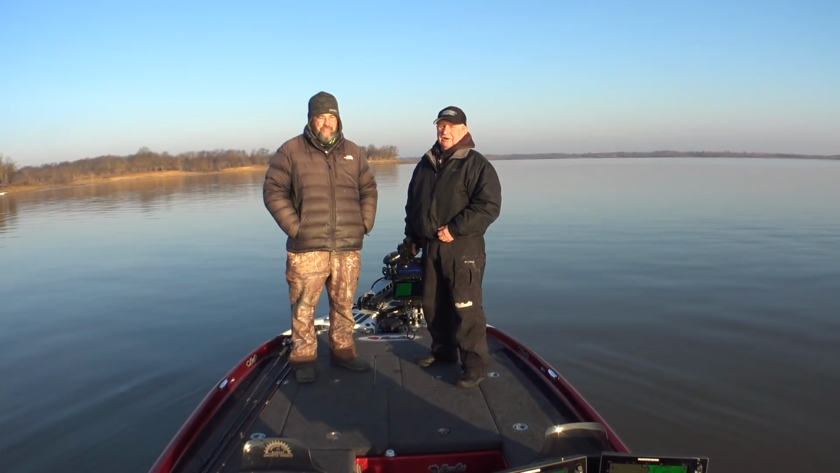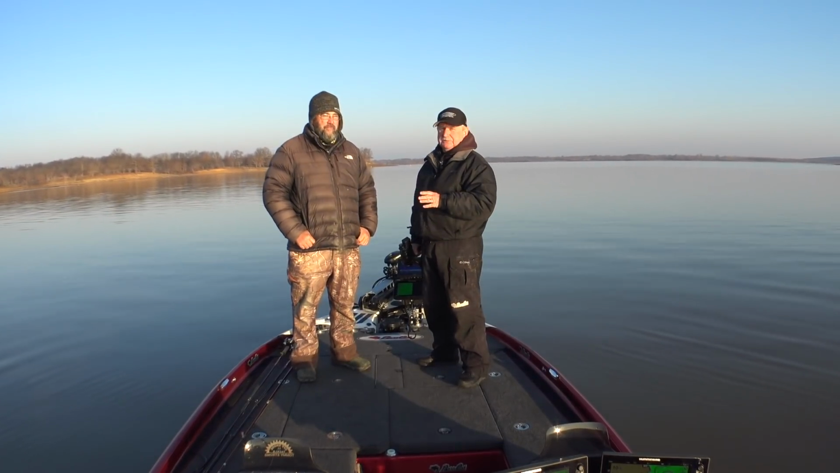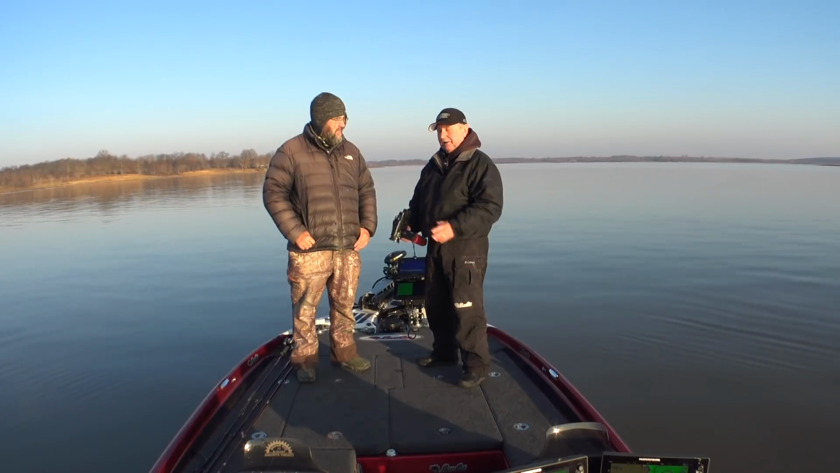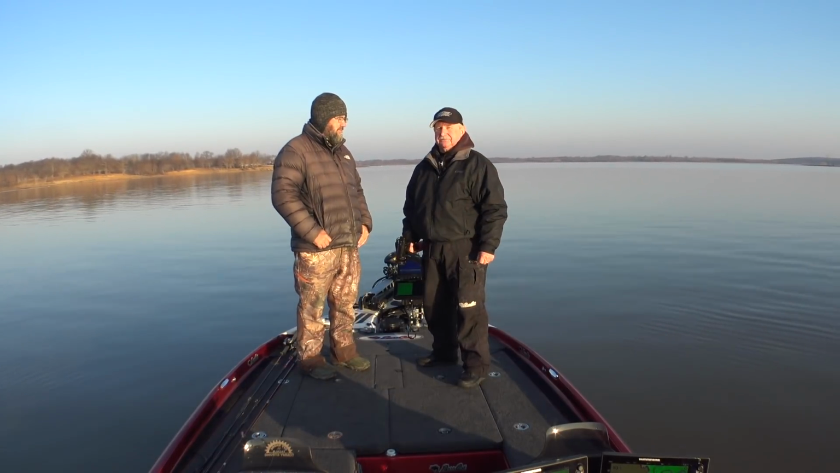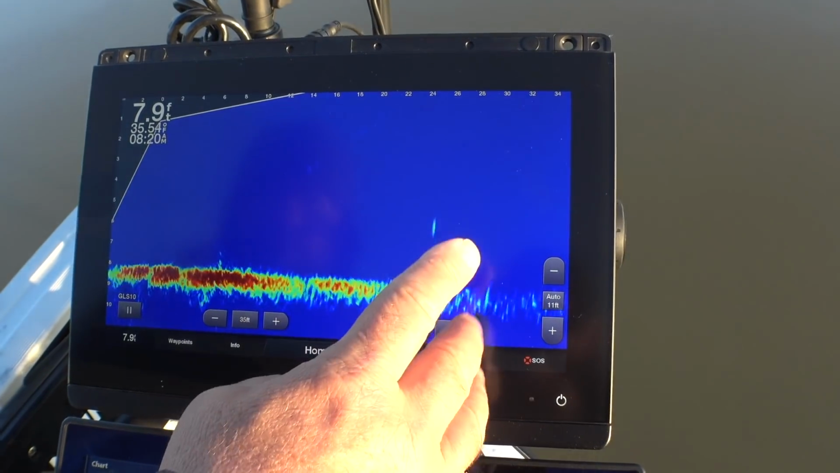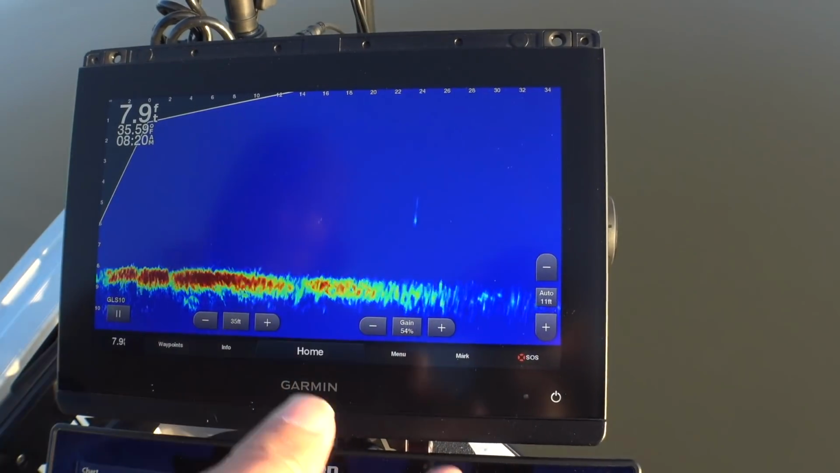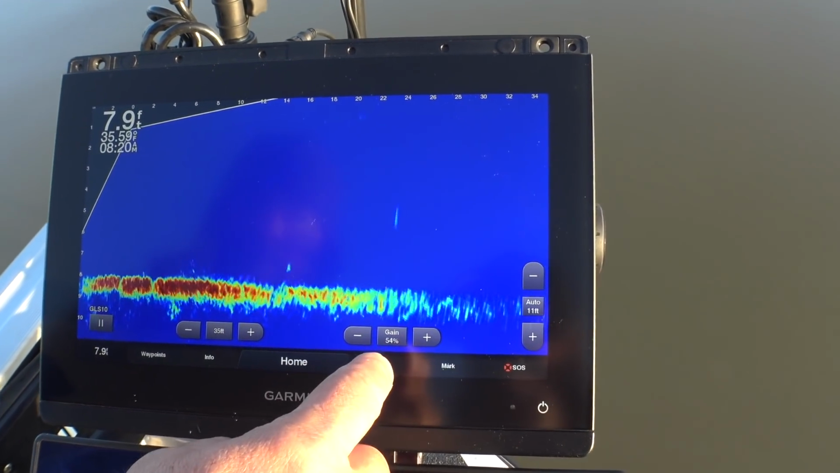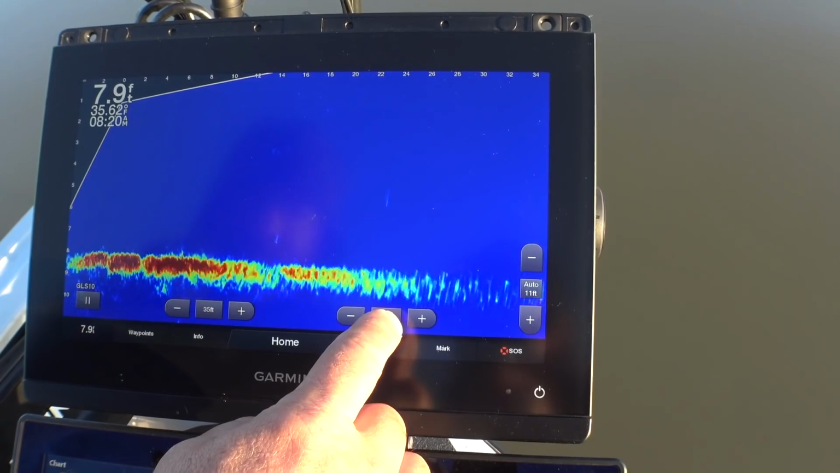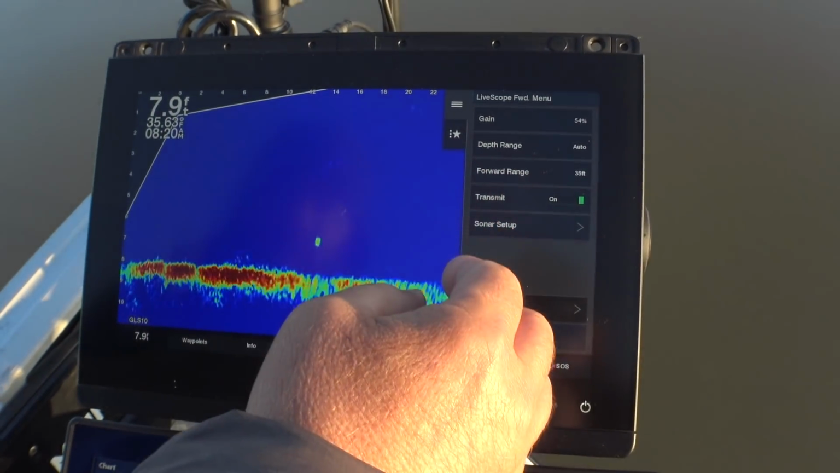Okay, we're going to get started here. First thing we're going to do, Mike's going to share with us his LiveScope settings. So I'm going to use my handheld camera. We're going to get down here on the LiveScope, and Mike's going to run through his settings. I've experimented with a lot of different things on these graphs over the last couple of years, but right now I'm running my screen on what they call the black emerald.